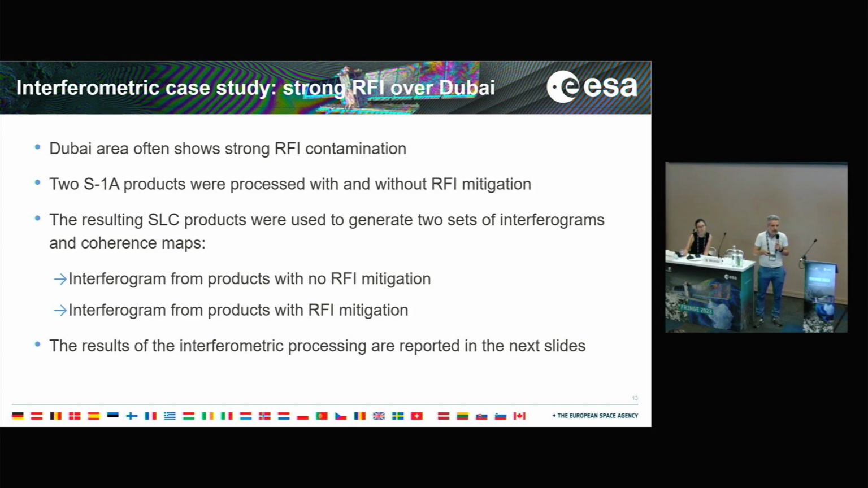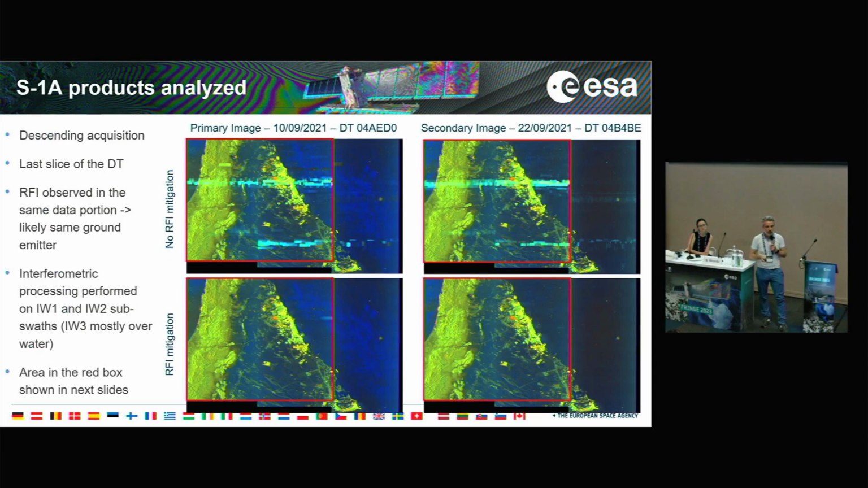And we use the resulting SLC products to generate two sets of interferograms and coherence maps. In particular, the interferograms were generated from products with no RFI mitigation, so the original status of the Sentinel-1 processor, and with products with RFI mitigation, so the final new status of the Sentinel-1 processor. I will show the results of the interferometric processing in the next slides.